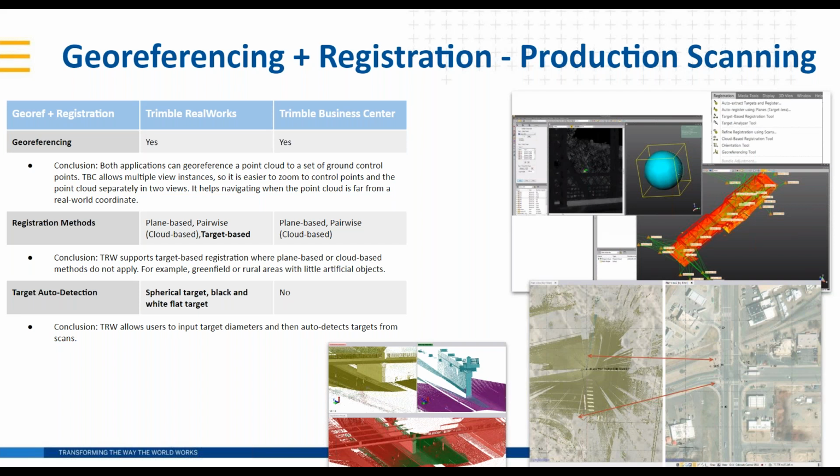The registration methods. This is where Trimble RealWorks really shines. Really robust set of tools, both target-based and non-target based, so plane-based or pairwise, point cloud to cloud, point to point, however you want to call that. With RealWorks, I guess the debate over targets versus not targets is still thriving.